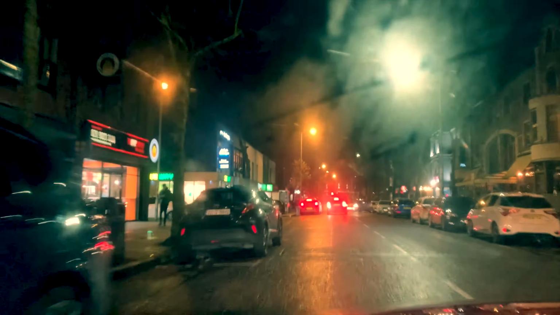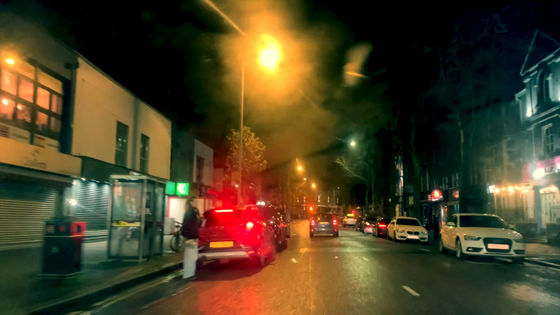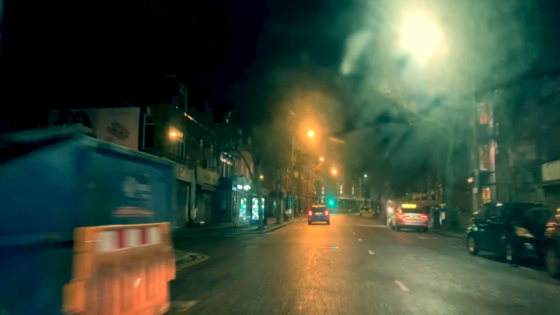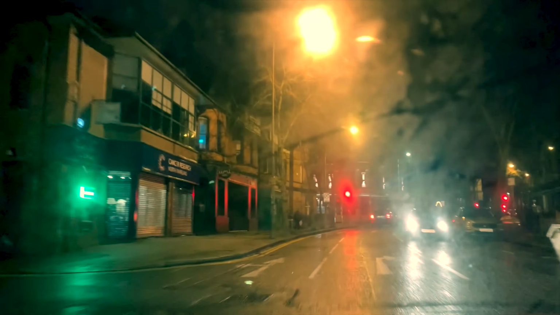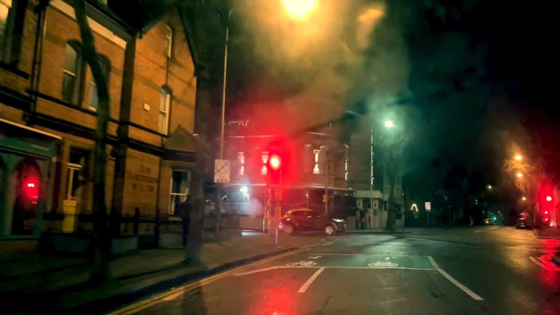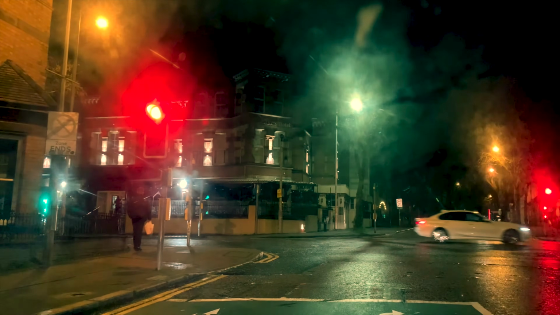Out into Botanic Avenue then, so called as it runs up to the Botanic Gardens, and you'll notice here that this street is absolutely full of cafes, restaurants and fast food outlets, although many of them seem to be closed at the moment. We leave our tour at the junction of University Street.